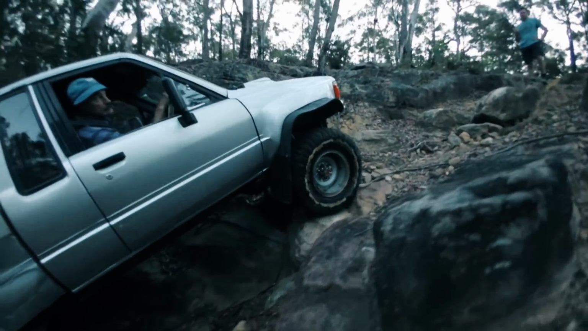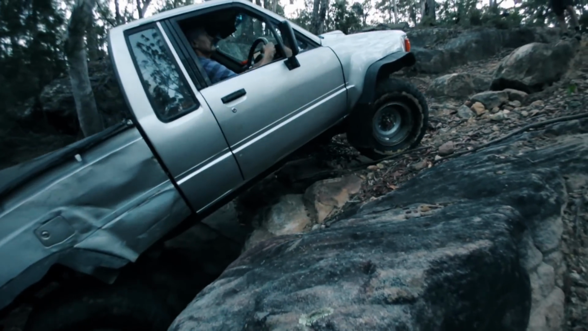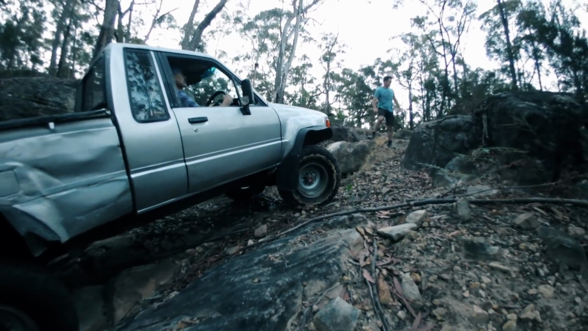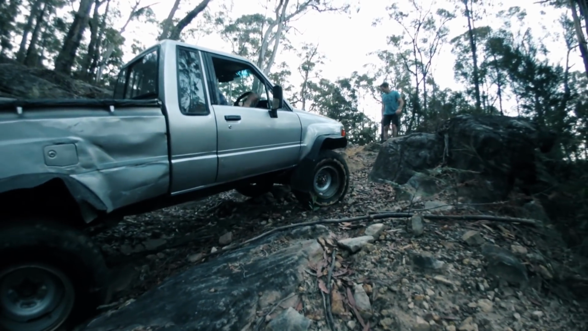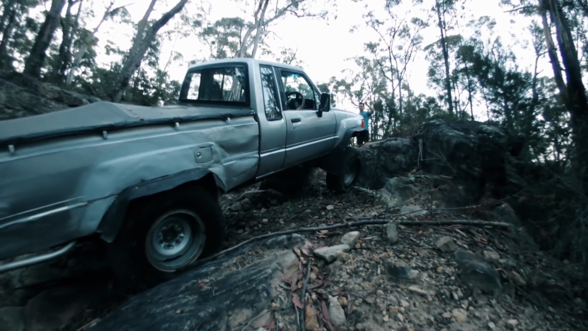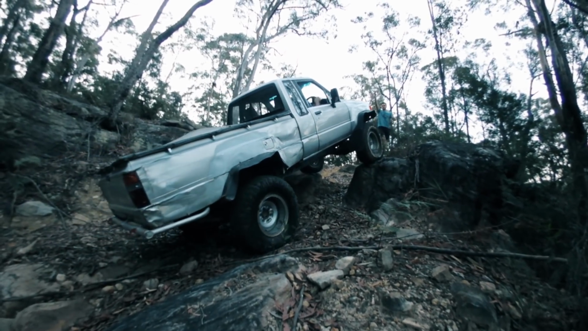As this track now turned into a one-way track due to the fallen tree, there are only two ways out: the way we came down with that deep step, and this section here with a big cliffhanger in the middle, which is also very steep. So we decided to drive this different section out.